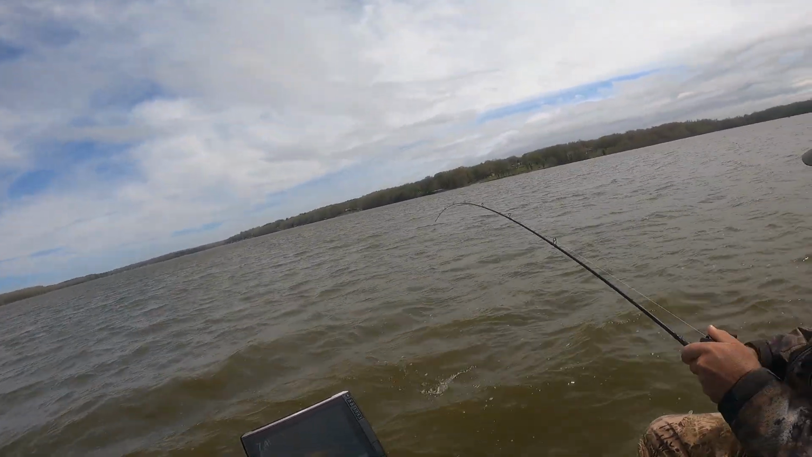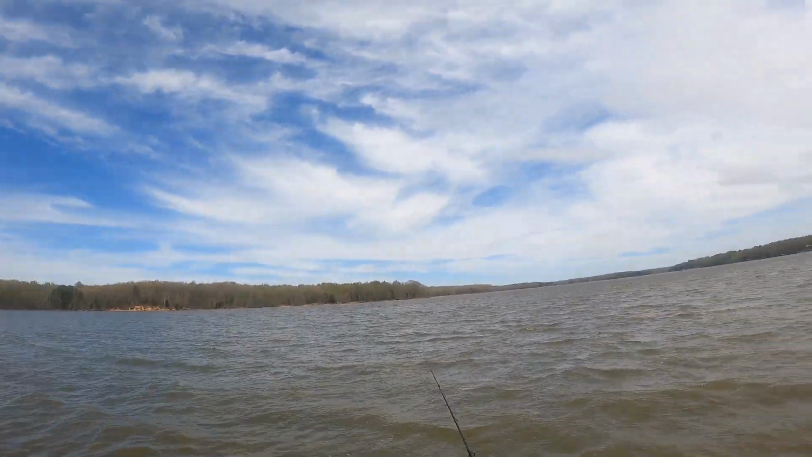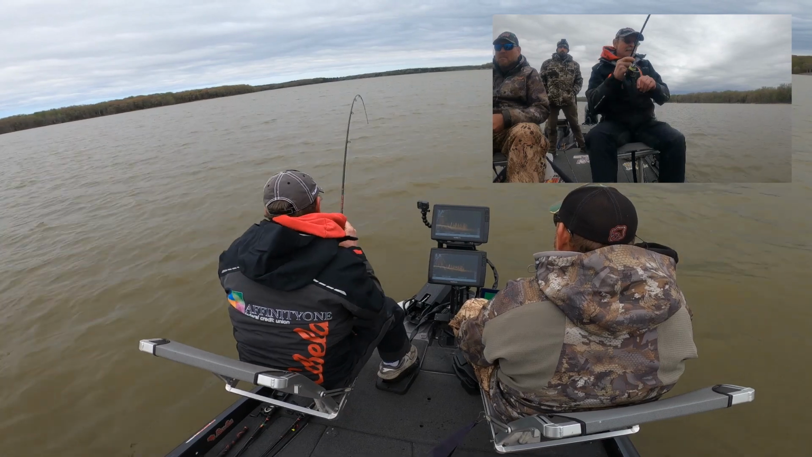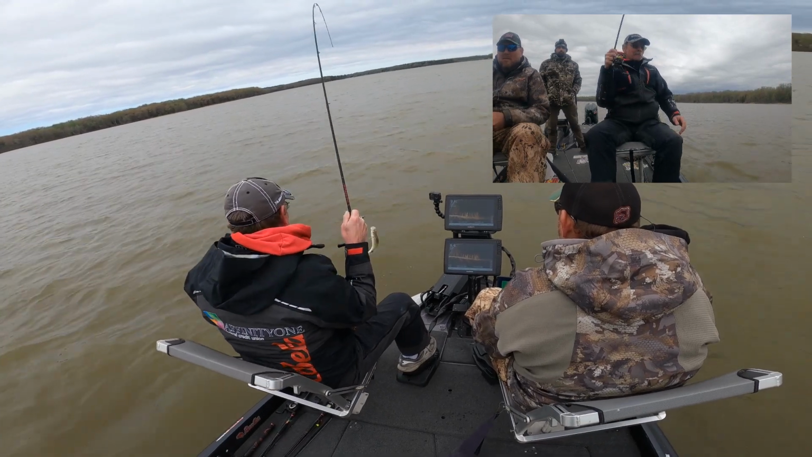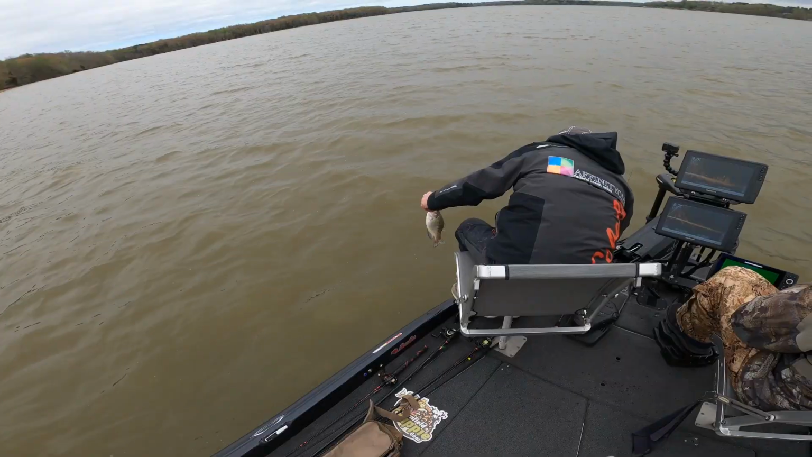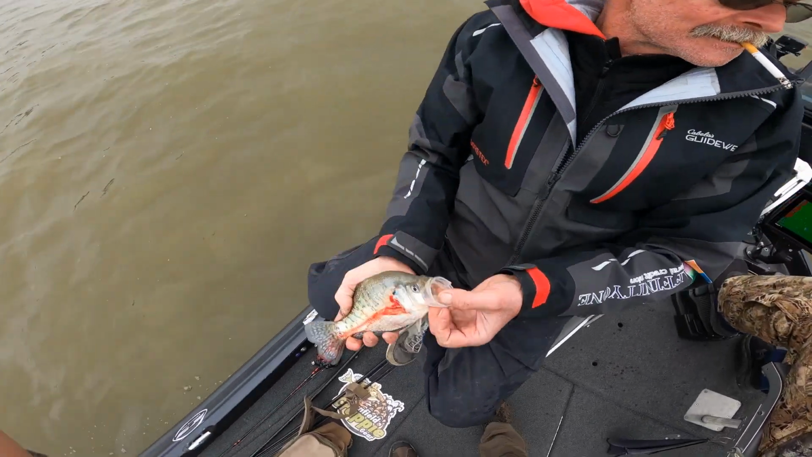I saw it. I saw that as soon as this jig hit the bottom. I seen it. Nice one. See that? Barely slow down his gills.